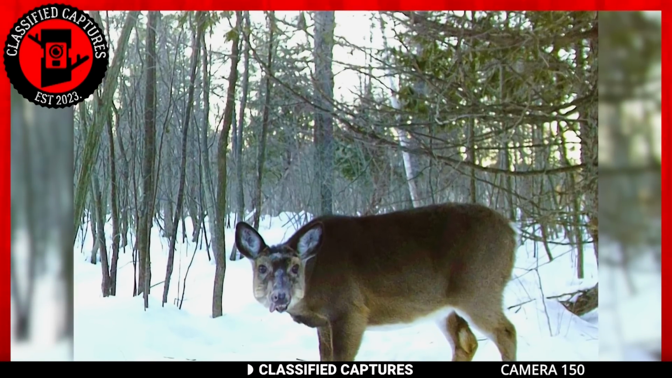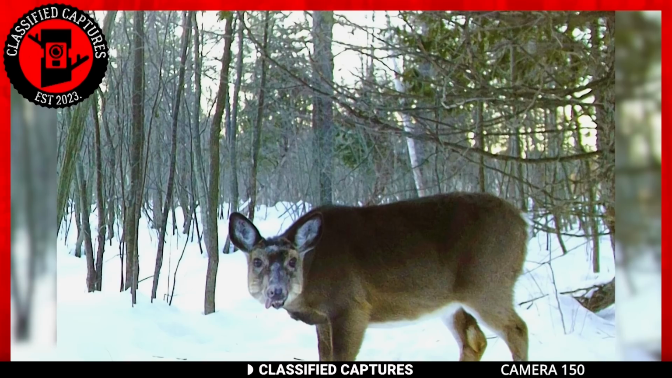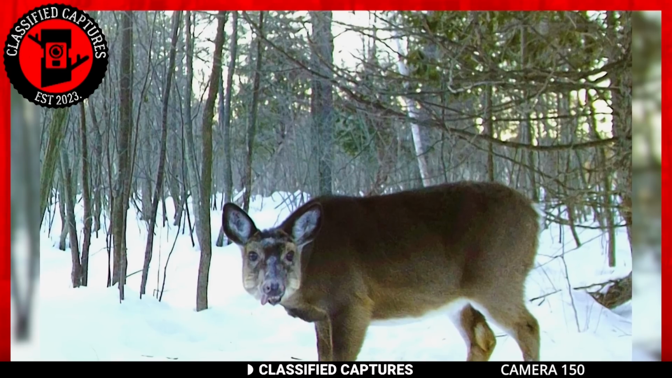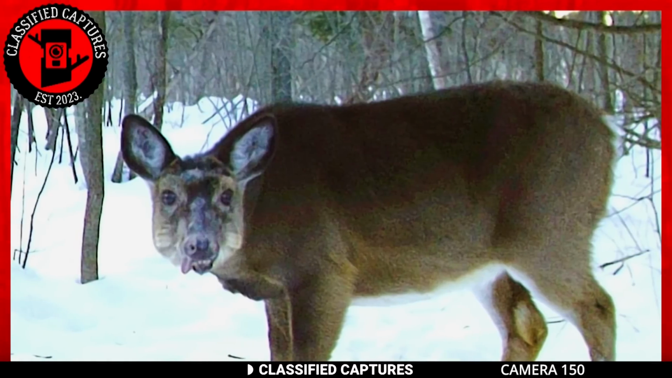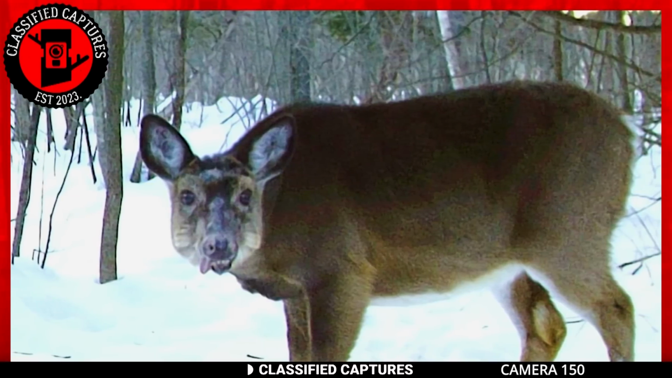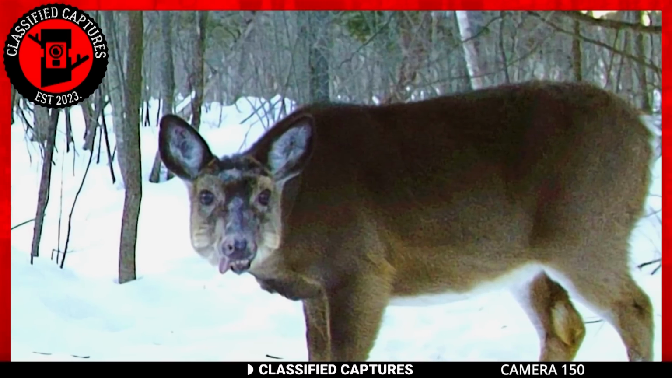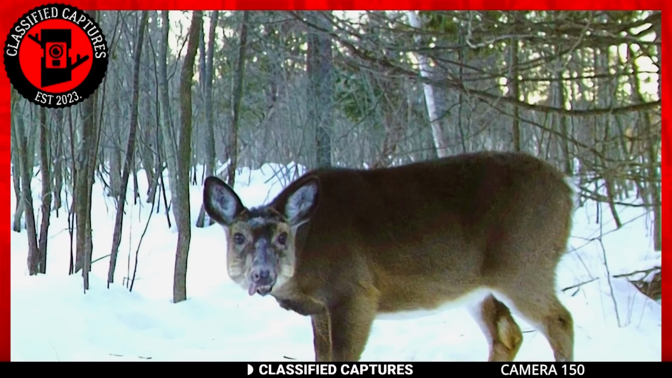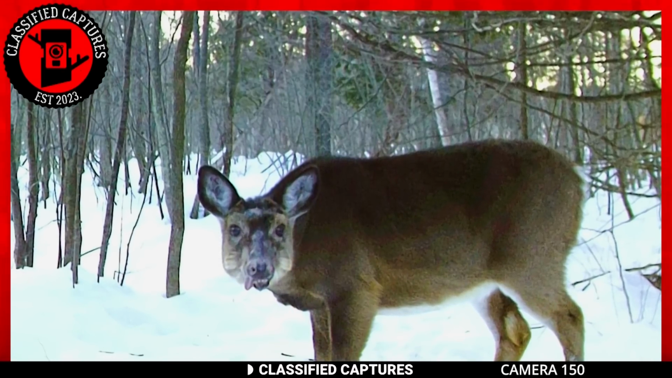Well, it seems even Mother Nature can have a sense of humor. In this rather amusing trail cam capture, we have a deer that appears to be sporting the latest winter fashion trend, the iced face mask. Looks like this deer was having a drink of water when it splashed all over its face. Given the frigid weather conditions, it doesn't take long for that water to turn into a frosty facial accessory. The result? A deer that looks like it's fresh from a spa day with an ice face mask that would make even the most glamorous Hollywood celebrity envious.